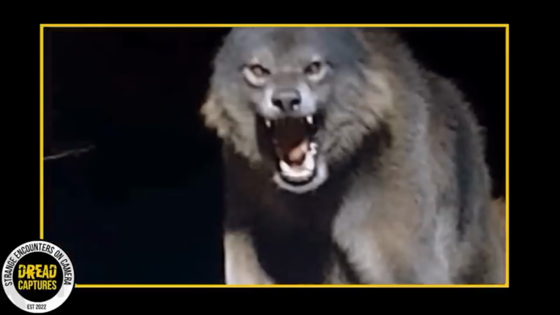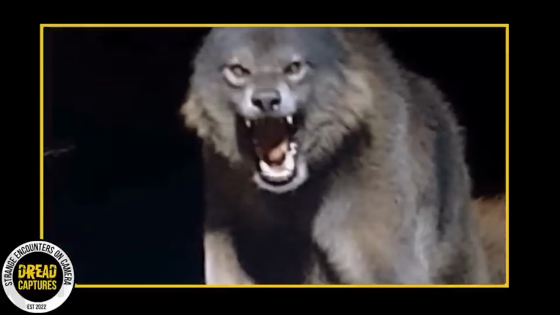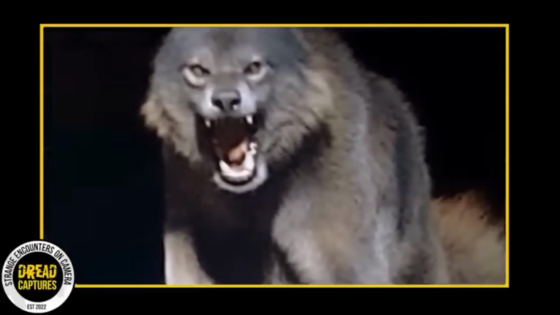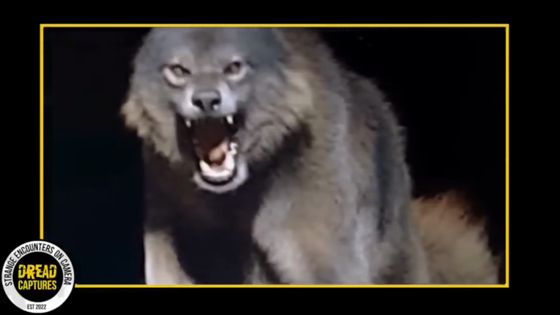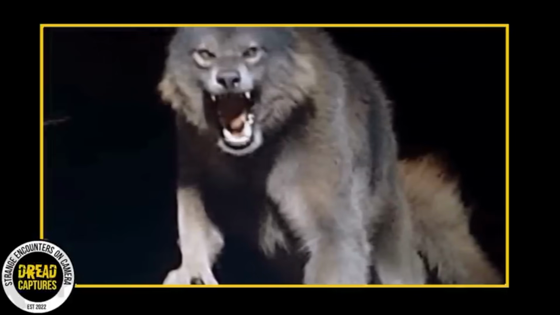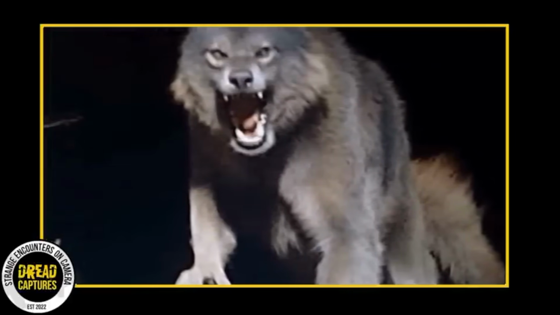Back to the photo. As massive as this creature is, the truly unsettling feature lies in its claws. They're off. Too long, almost misshapen. They don't look like anything I've ever seen on a predator around these parts.